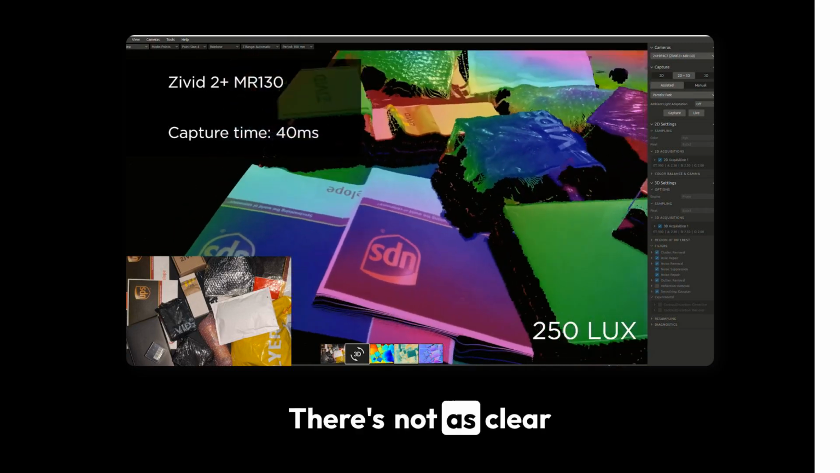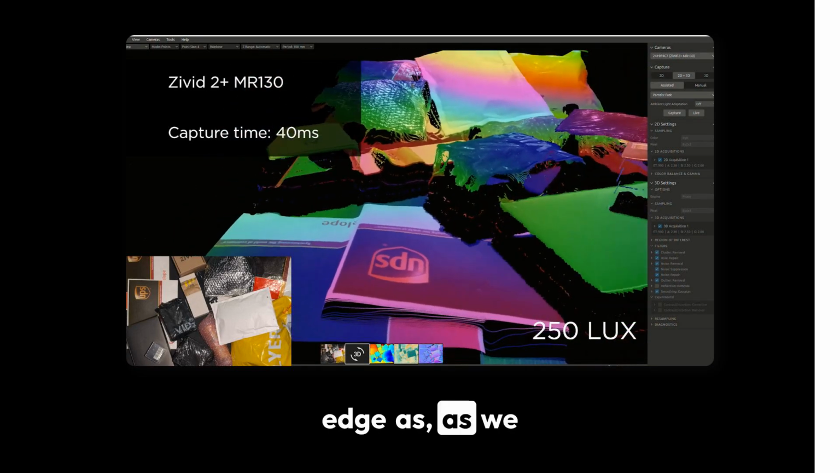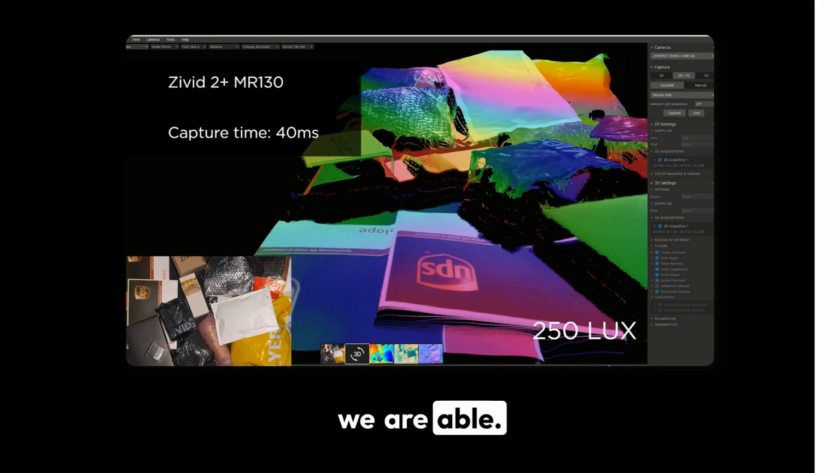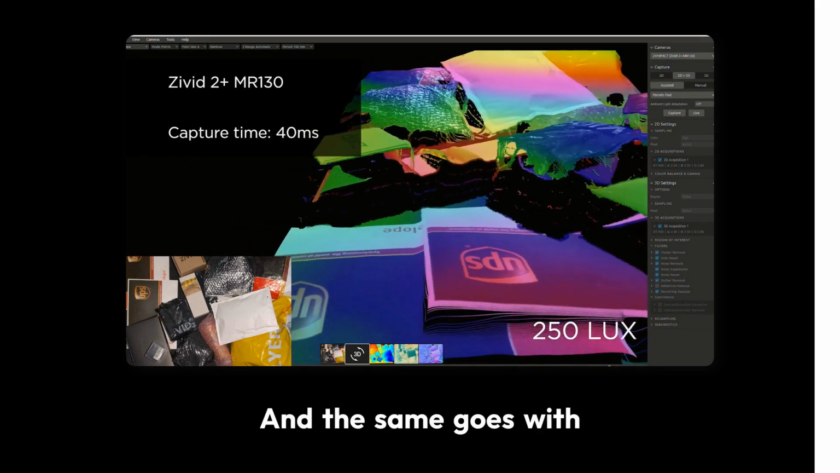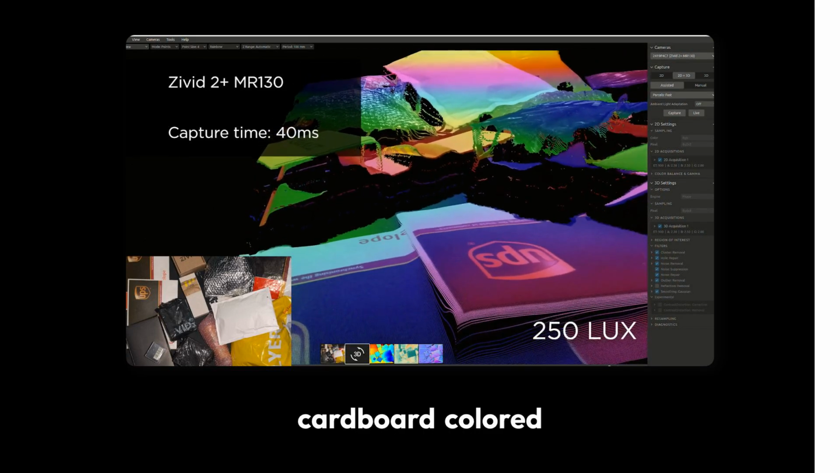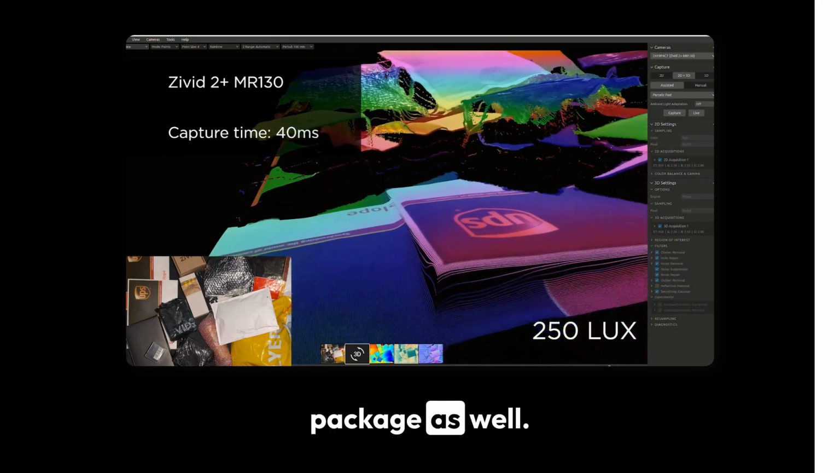There's not as clear an edge as we can get, but we are able, and the same goes with this small Zivid cardboard colored package as well.